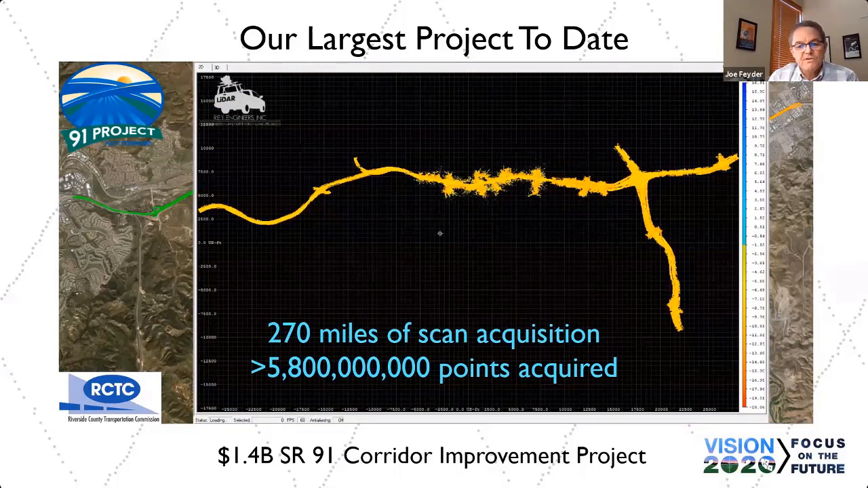Almost 6 billion points were acquired. We drove about 270 miles to acquire all that data. Again, a lot of redundancy in the driving. 6 billion points were not needed to do the design mapping for this project, but that was the end result of the redundant passes. Basically, we filter that down to a usable file size per tile.